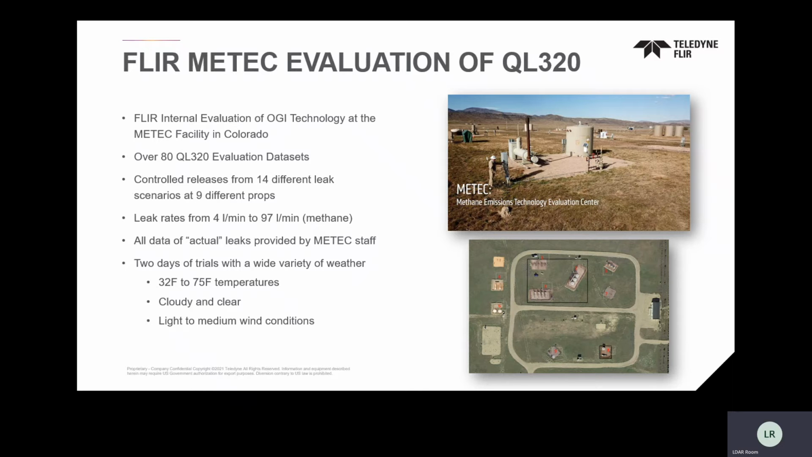One really good thing about this study is that the environmental conditions were ideal for testing. What you want most in environmental conditions is a wide range. The first day we got there, it was misty rain, 32 degrees, and super cloudy, and it was not fun. The only thing we didn't have was a boatload of snow in Colorado, which happens often.